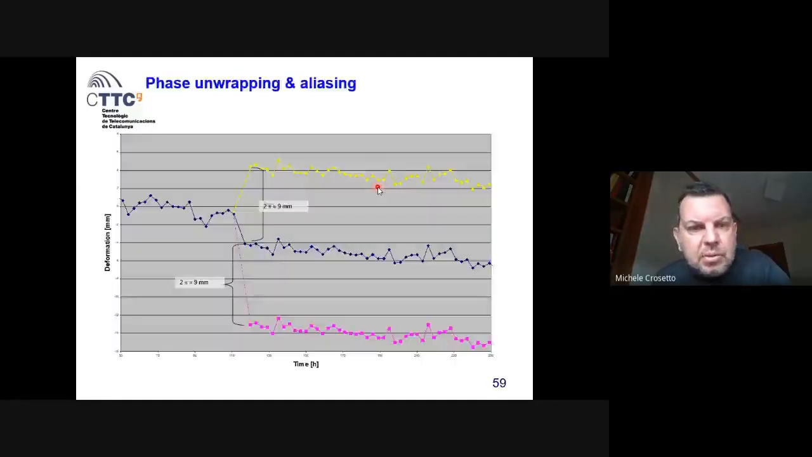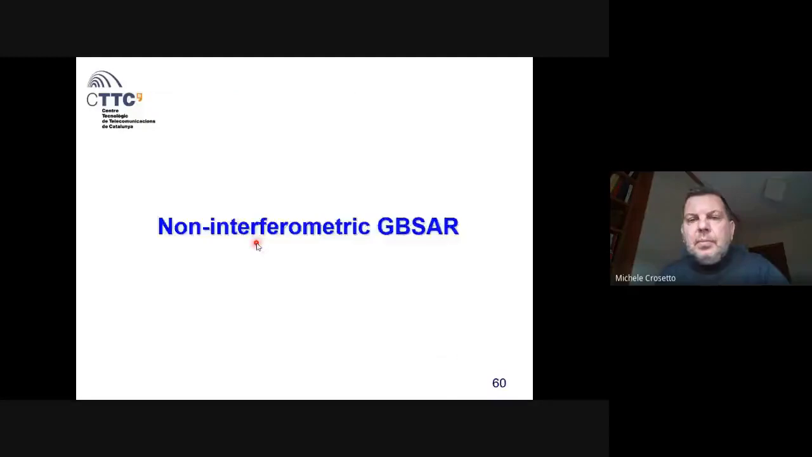I come back, sorry, to what I forgot to say. This risk of aliasing increases with the increase of the deformation. If the deformations are very big, the risk of aliasing is bigger, okay?